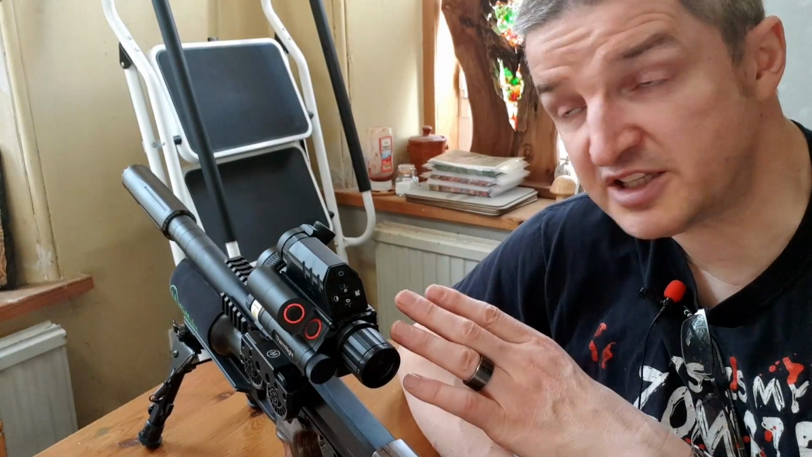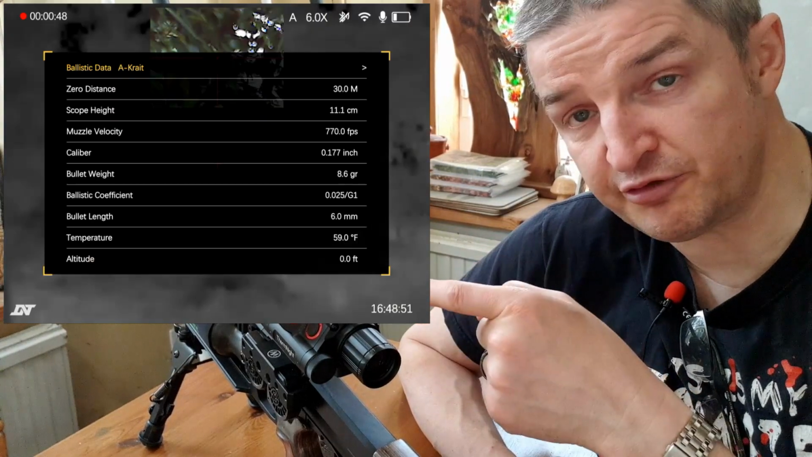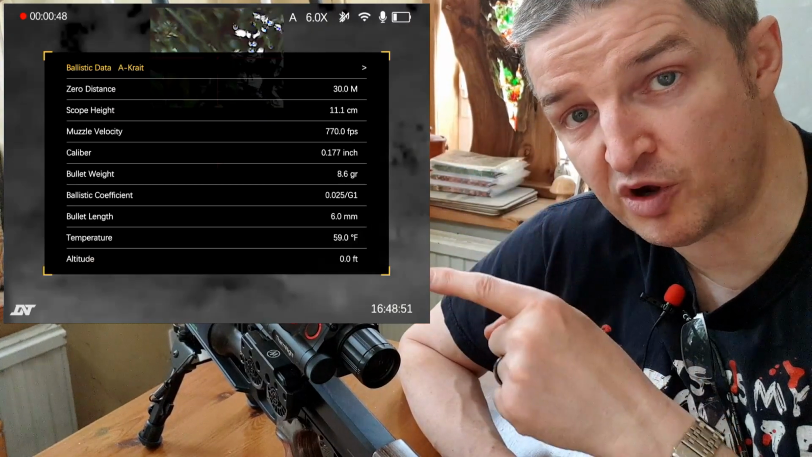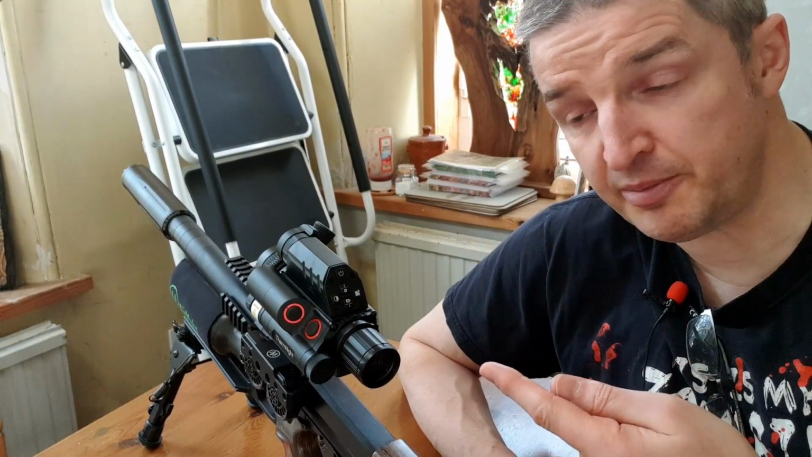Okay, so I set up in the garden, zeroed at 30 meters, and checked the ballistic profile was correct. You can view that through the scope and it shows you all the parameters that you've entered on your phone. Great double check. Then at a few meter increments, I moved the target forward from 30 meters all the way down to 3 meters.